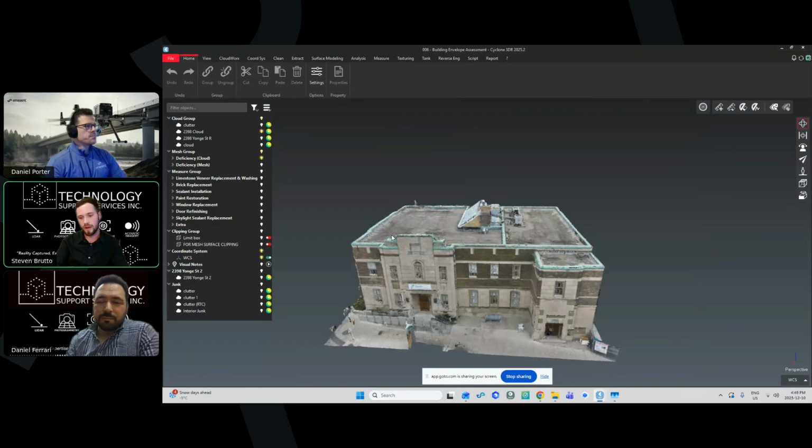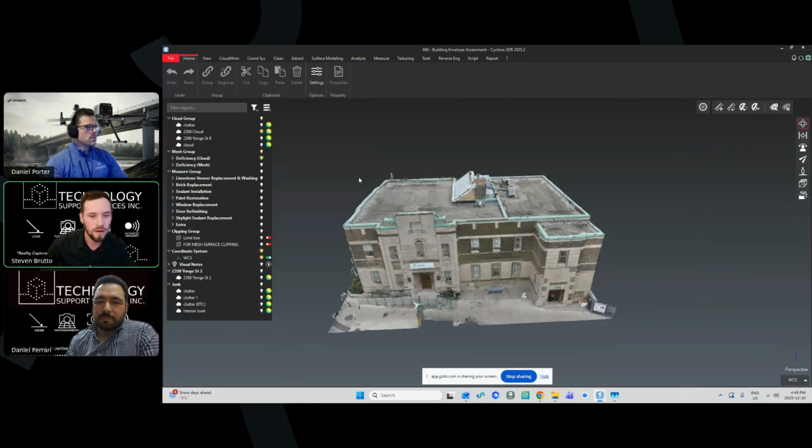Sometimes we'll use a Hovermap scan and we'll use a Leica scan. And actually, I think this one is a Hovermap scan and a Leica scan. But it doesn't always love that, so you kind of have to trick the system with the coordinate system that you use.